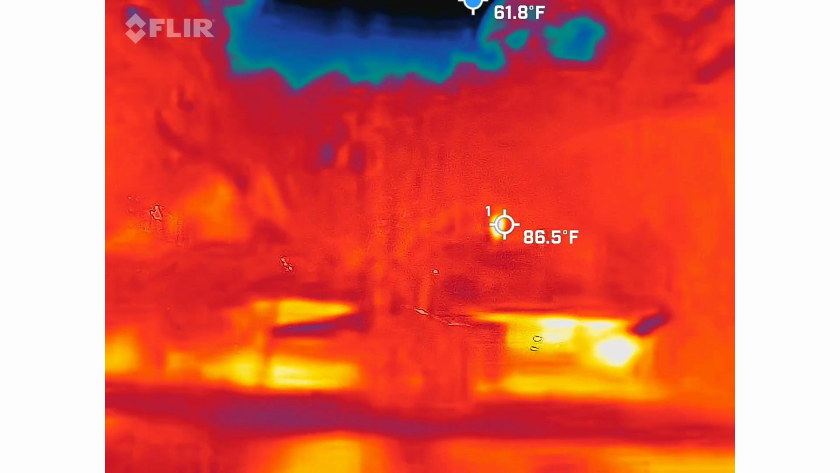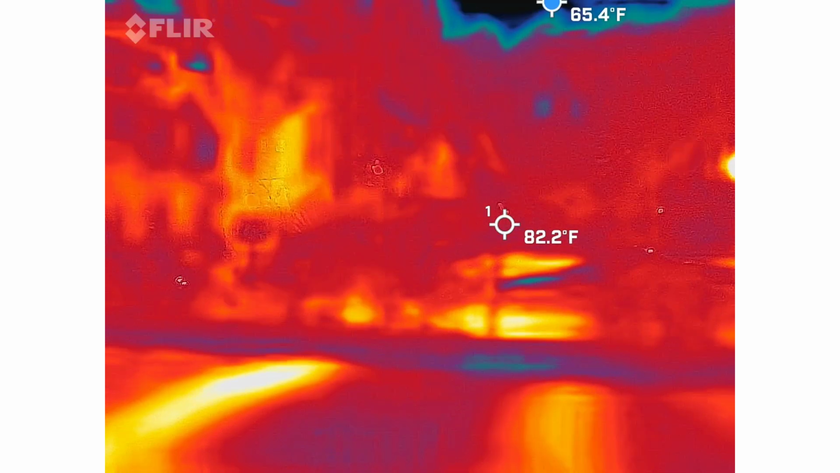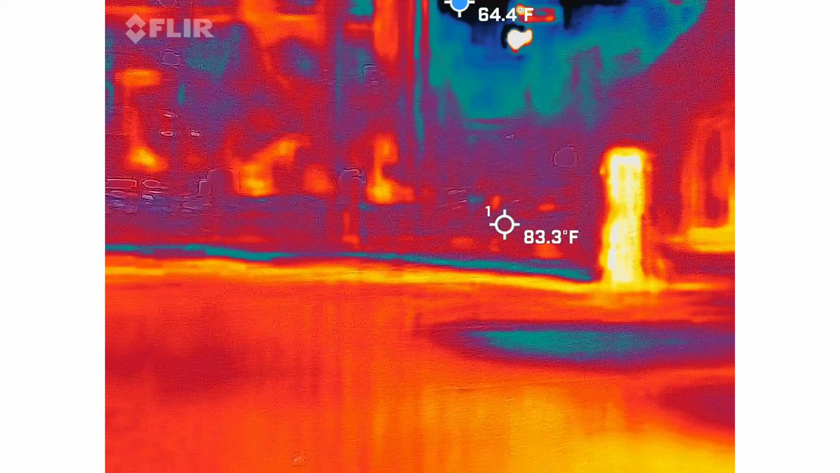We're still inside the original wall. The wall came up from the center. So this was just a fortification of the wall. The original water impact.